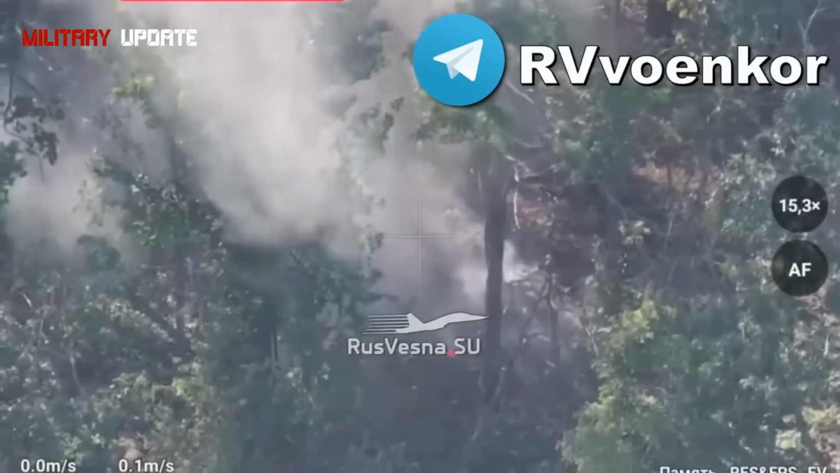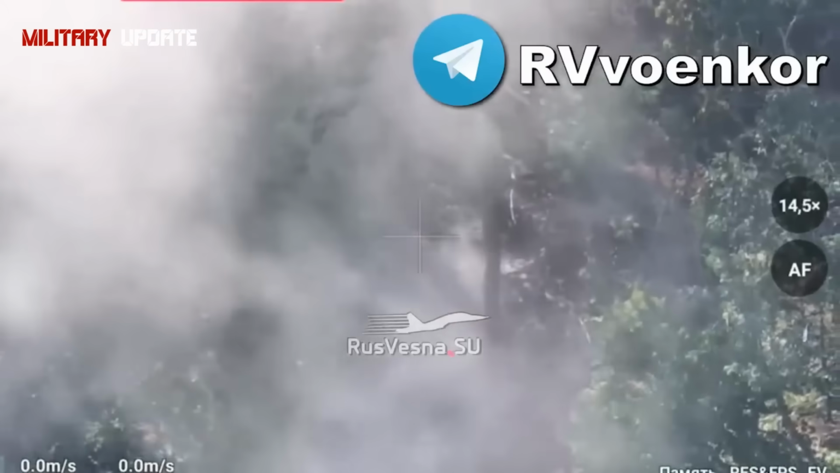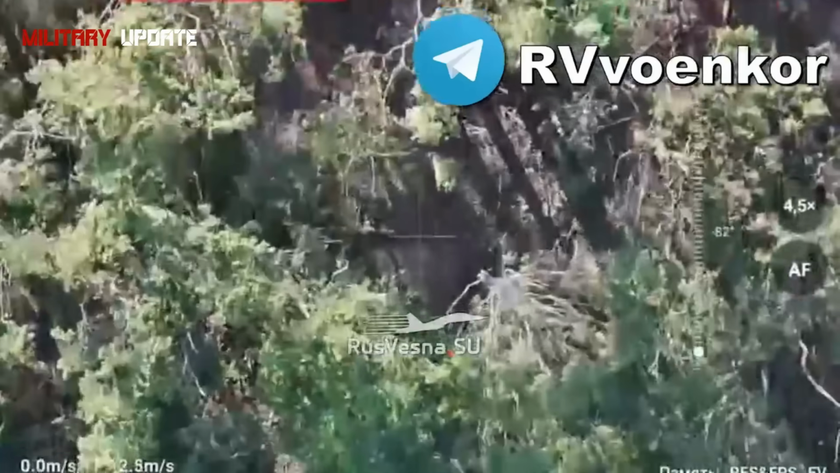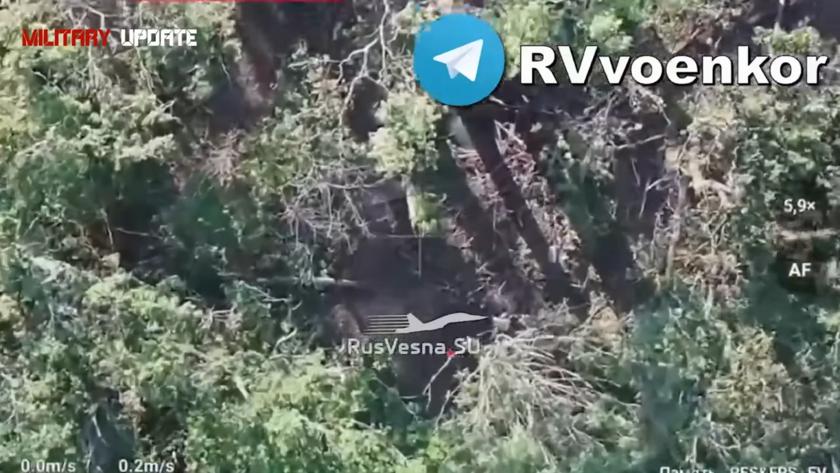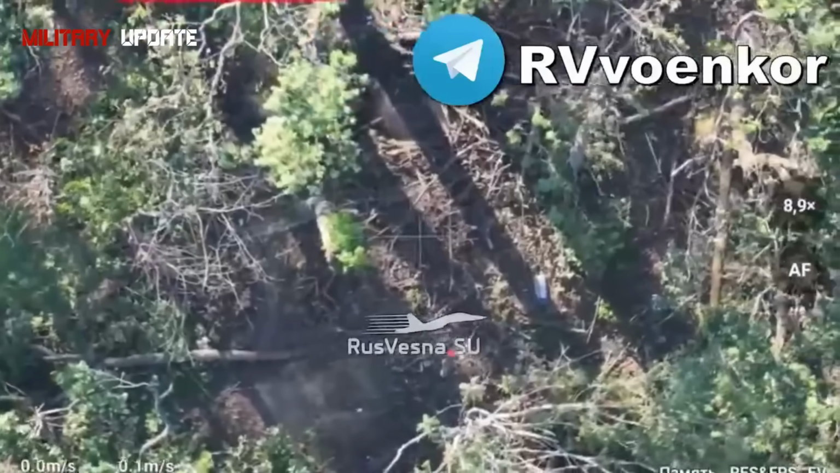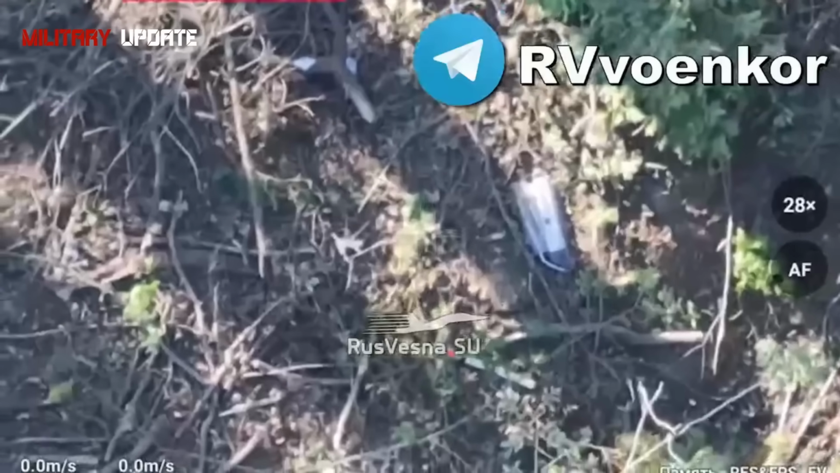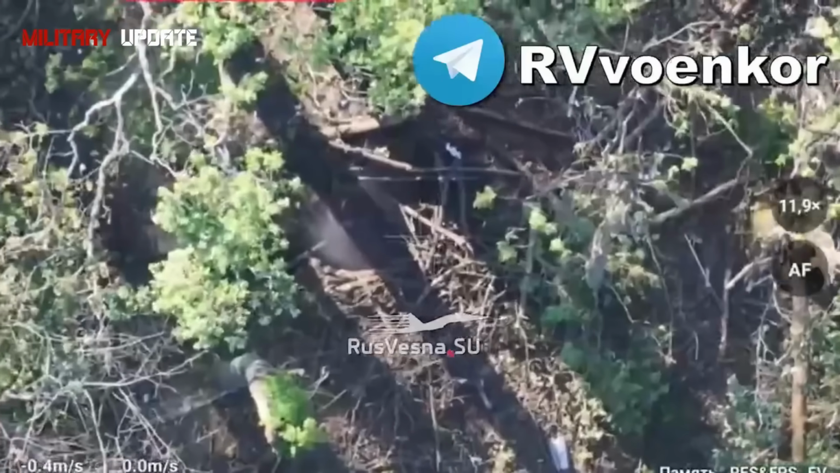Fierce battles near Pokrovsk, Russian soldiers methodically destroy Ukrainian military equipment and personnel. The situation in the Pokrovsk direction remains tense, with the units of the Center Military Group continuing their successful offensive. Russian soldiers once again demonstrated their high efficiency in destroying enemy fortifications. The published footage shows the destruction of armored vehicles, robotic systems, firing positions, as well as the elimination of Ukrainian infantry and the disabling of enemy equipment.